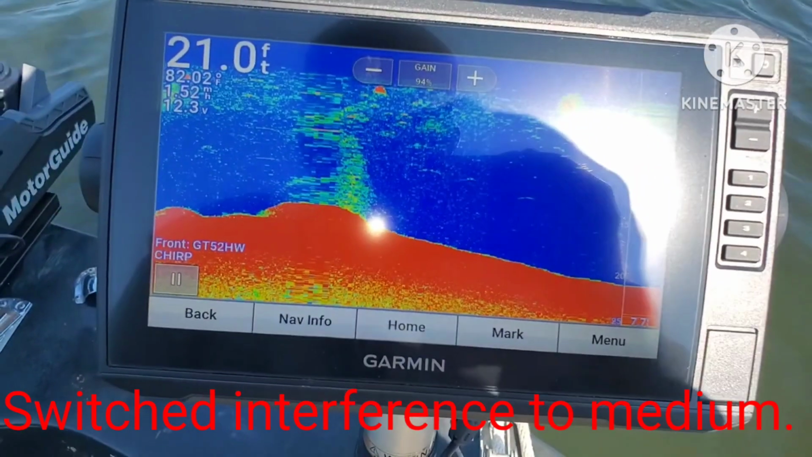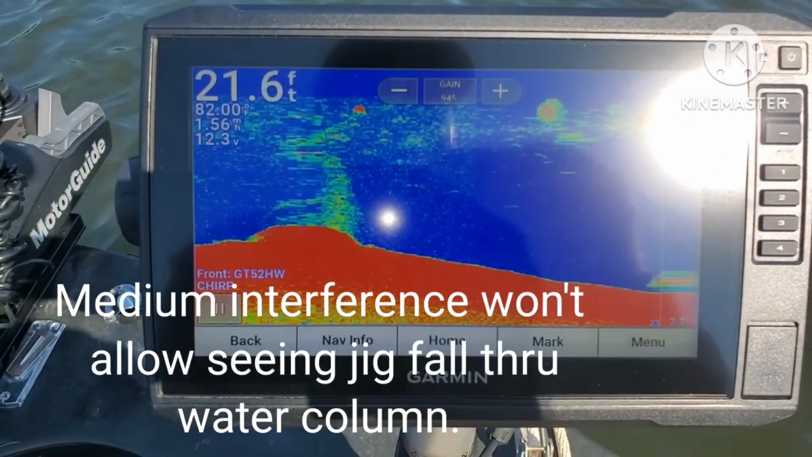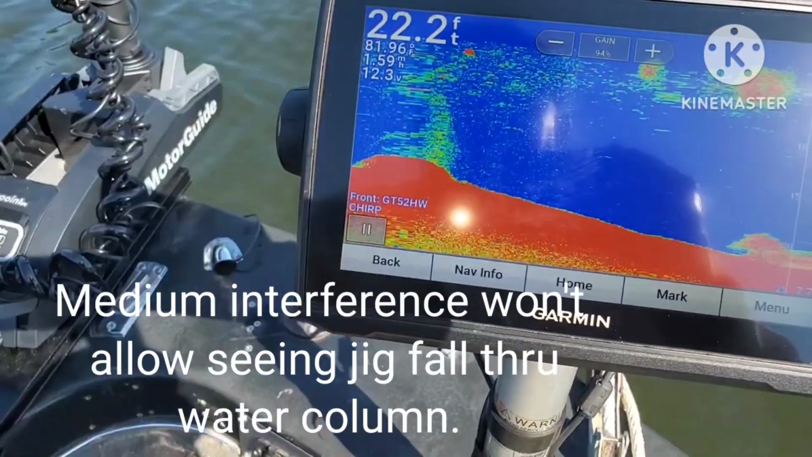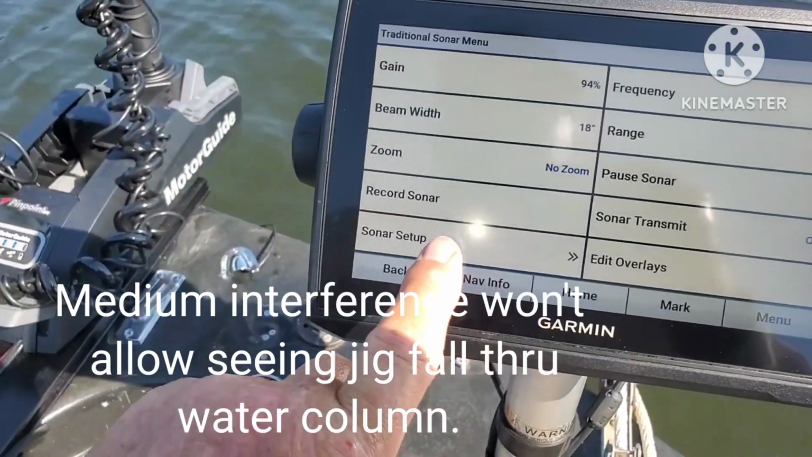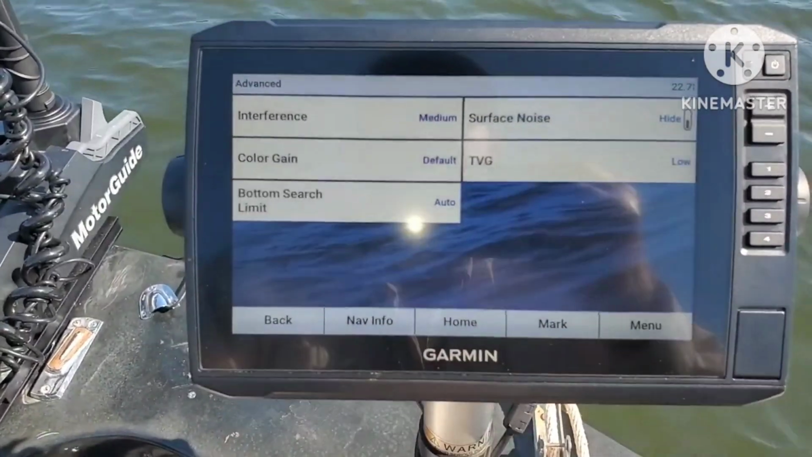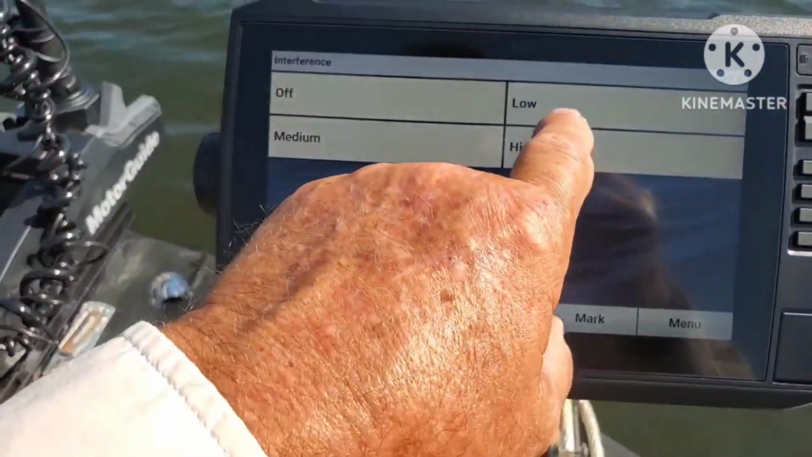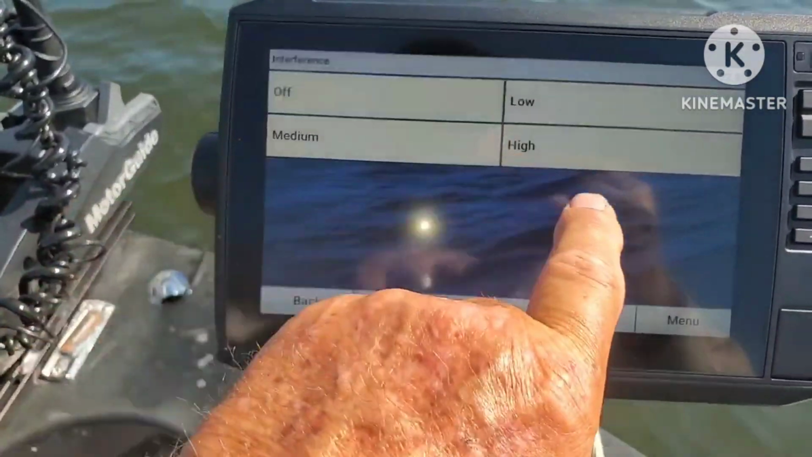That actually is pretty impressive, so maybe I have accomplished something. Not sure yet. Go back to Sonar setup, back to advanced, interference high, interference high.